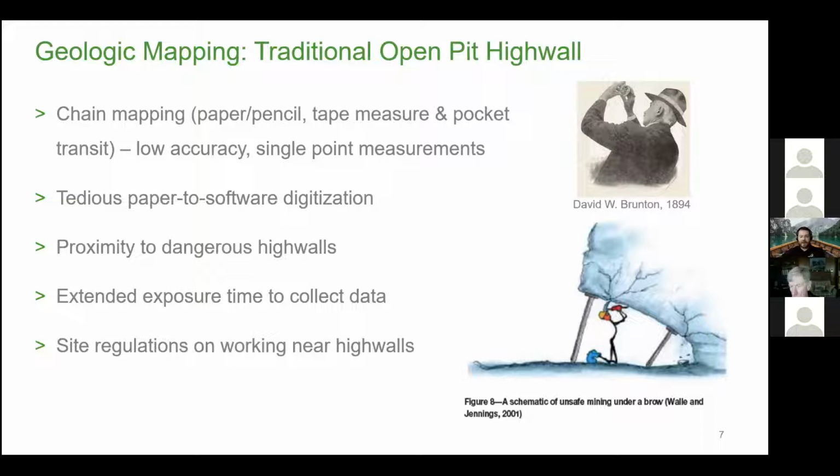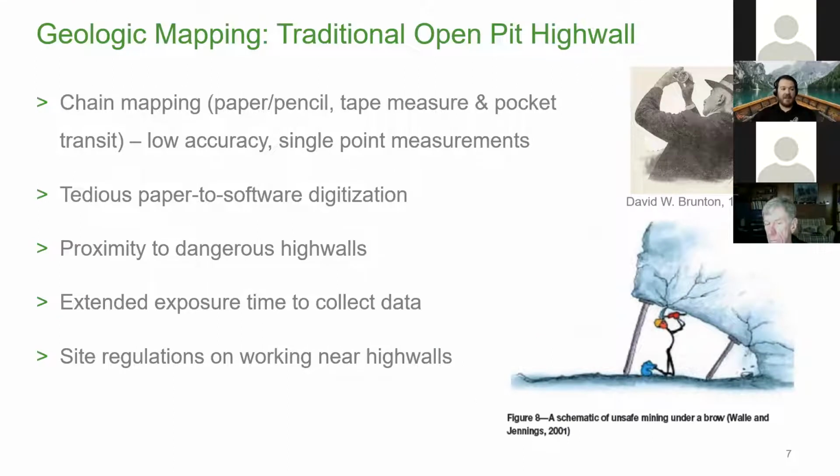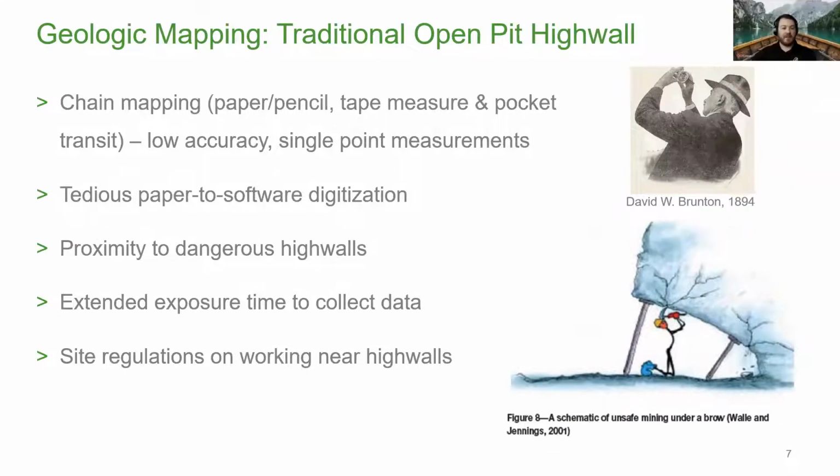So you got David Brunton over there with his pocket transit back in 1894, and I still do love using those. And maybe a little bit of an exaggeration there with the person under a high wall, where ultimately, if you are doing paper mapping, there's extended exposure time on the high wall, certainly. And getting close to the face, if you're taking actual measurements on the rock outcrop itself, that's certainly putting you in close proximity to rockfall or just dangerous situations.